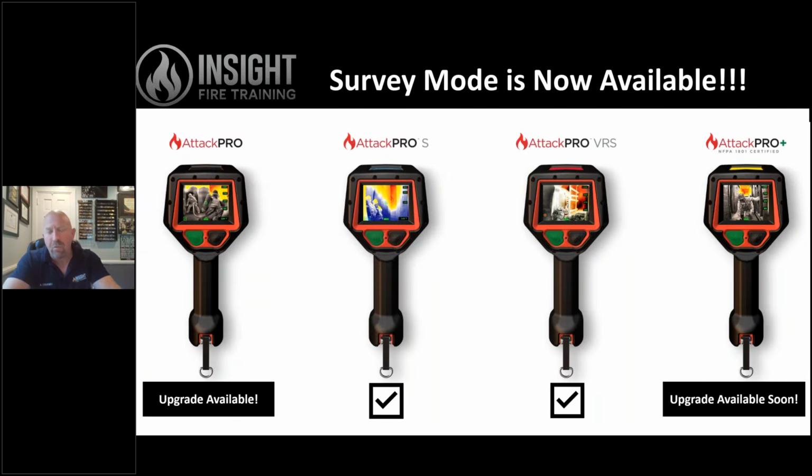So survey mode, what is it? Why is it important? Why is it available? What's going on in the world of Seek Thermal? Well, survey mode is technically an investigative mode color palette that's been around for a long time. Technically, anytime we add color to something, it's called an isotherm in thermography, where we're going to highlight a specific area of interest. It's just how we highlight it and what temperature range and how it's done.